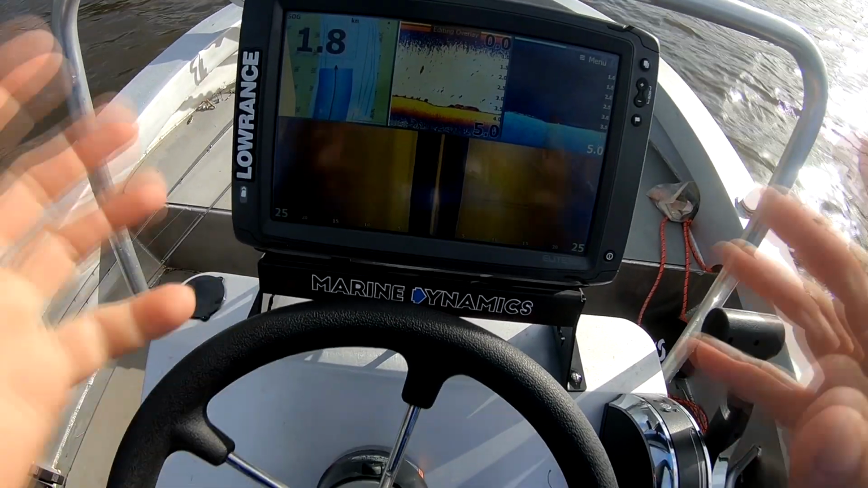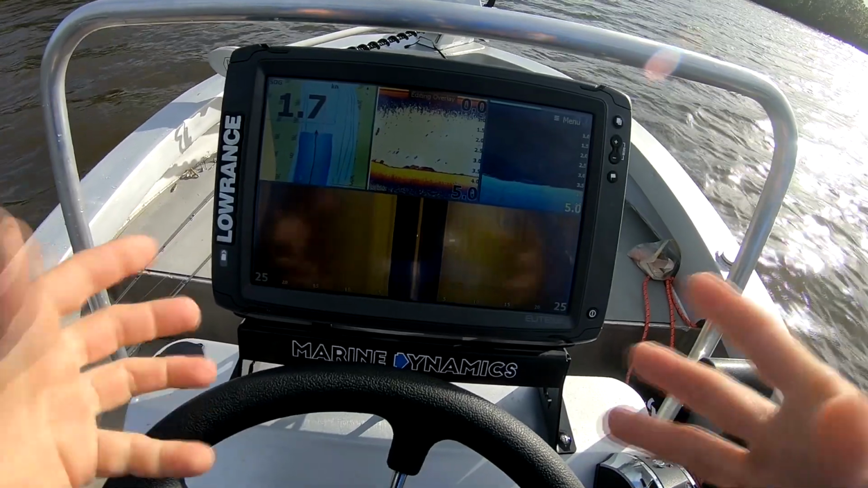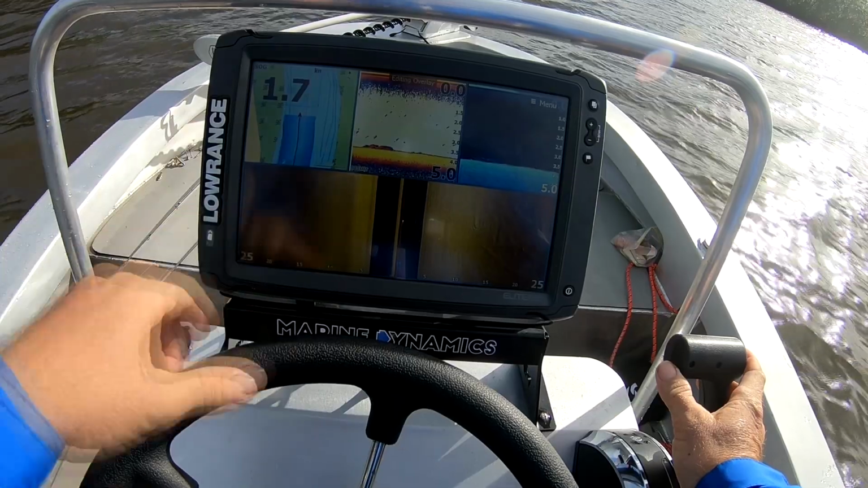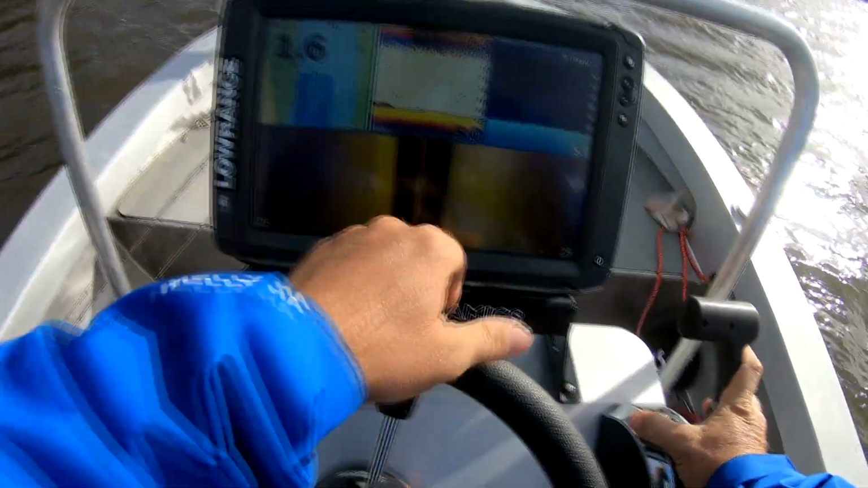Okay, so another thing, when you've got your transducer set up, you should be able to get a good reading at speed. So I've added my overlay, I've put the speed up here in knots. So we'll watch this sounder and see how we go.